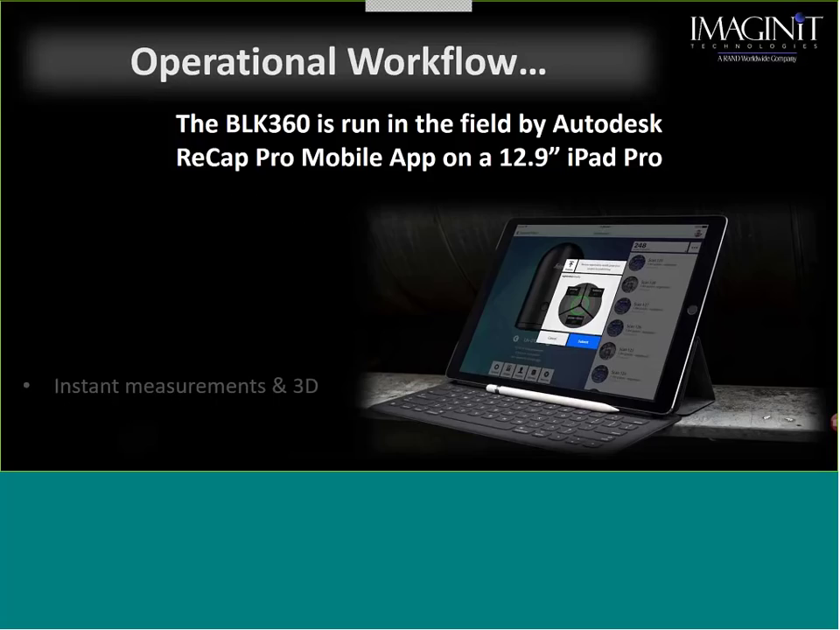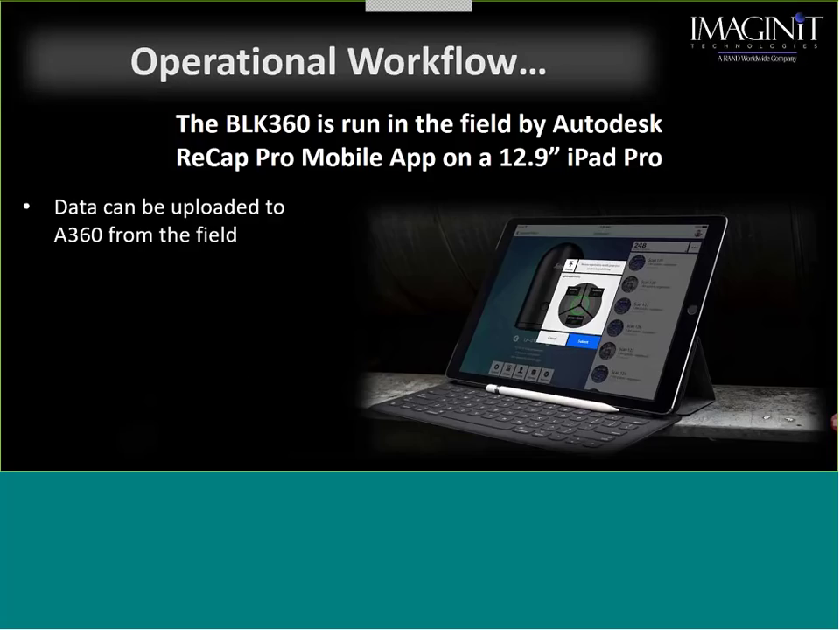Now, from here, if I wanted to, and again, this would require a data connection, and sometimes that can be pricey, but if you have the data on your iPad, and let's say you got to a Wi-Fi hotspot, once I'm done collecting all the data and it's all registered, I could go ahead and upload that point cloud data to your Autodesk 360 account.